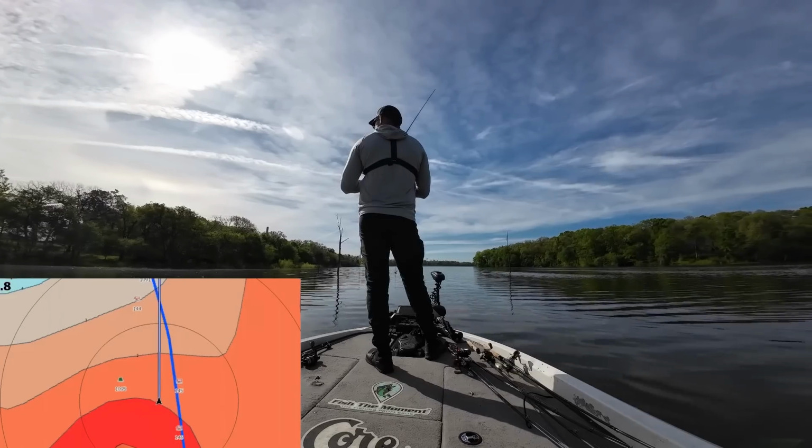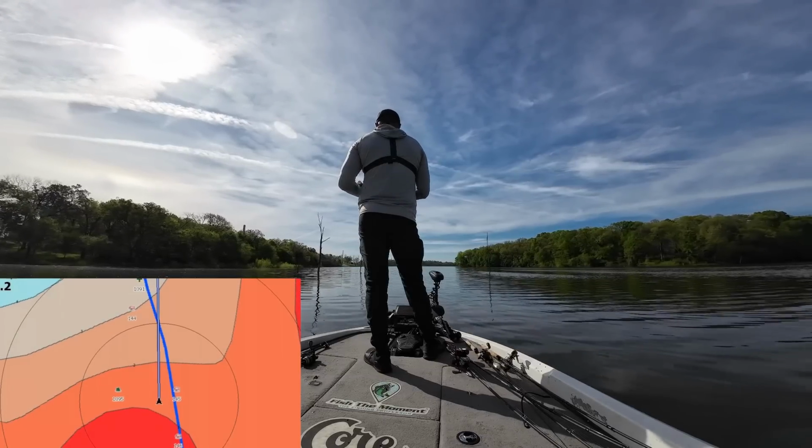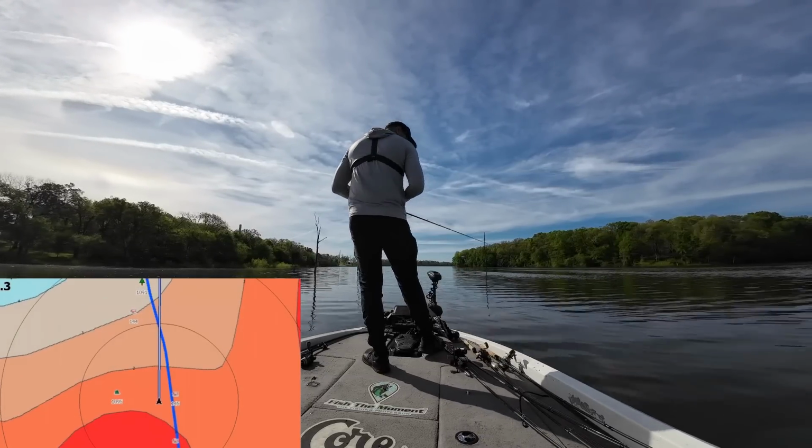After catching my first fish on that Magnum Squarebill, I fished around the area with a variety of baits, including a Carolina rig, a big worm, and a fluke, but didn't get any bites.